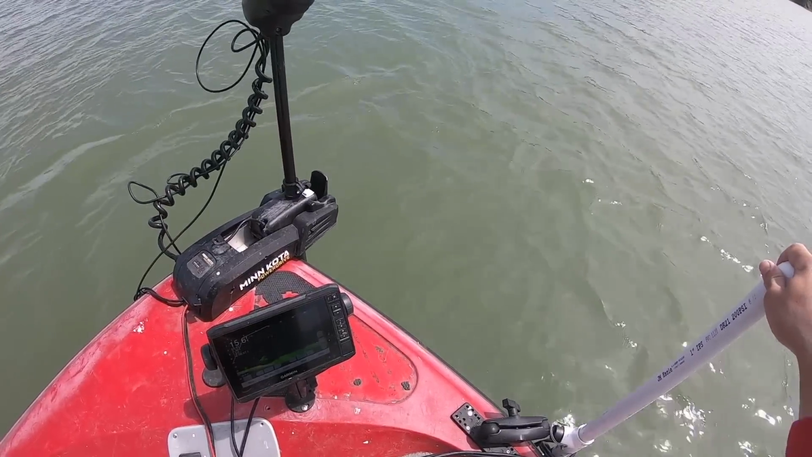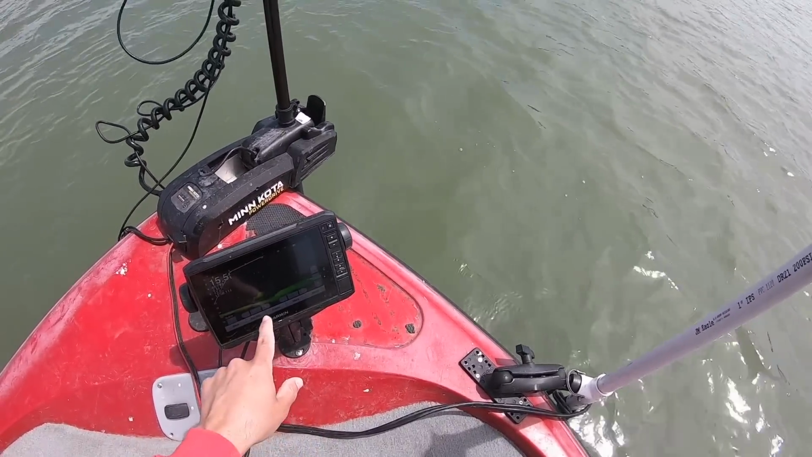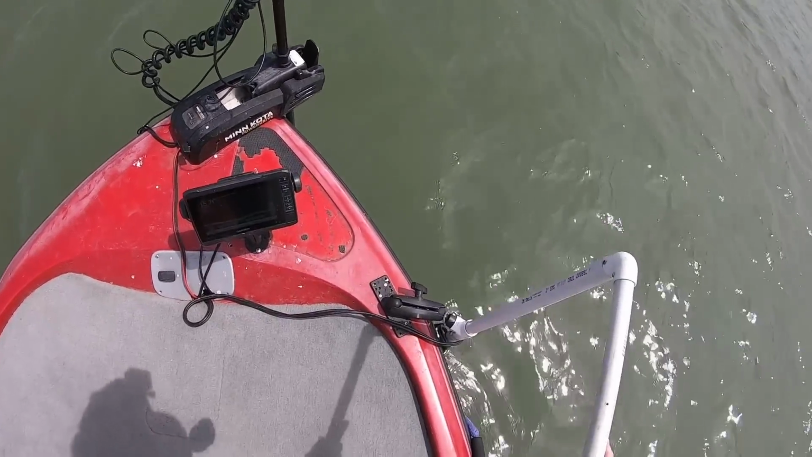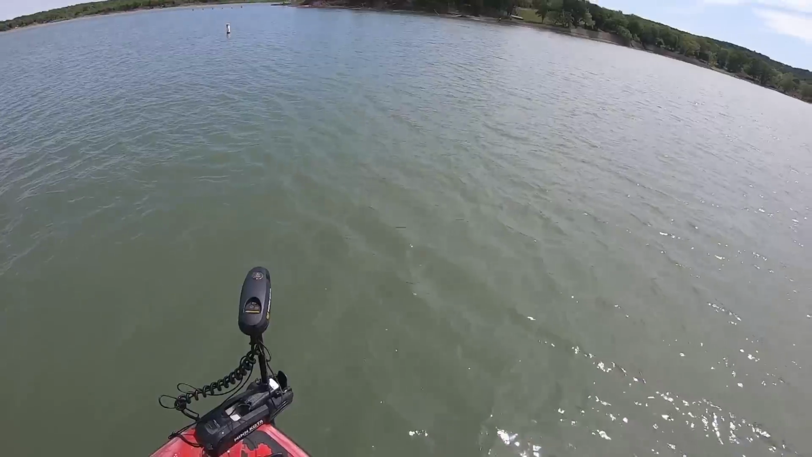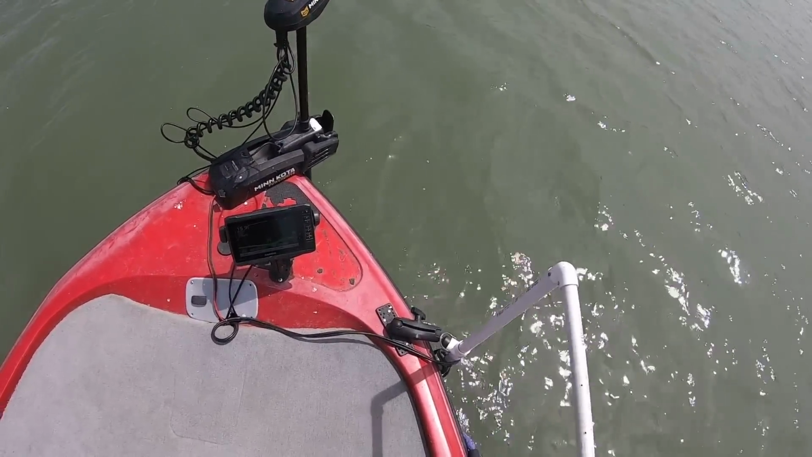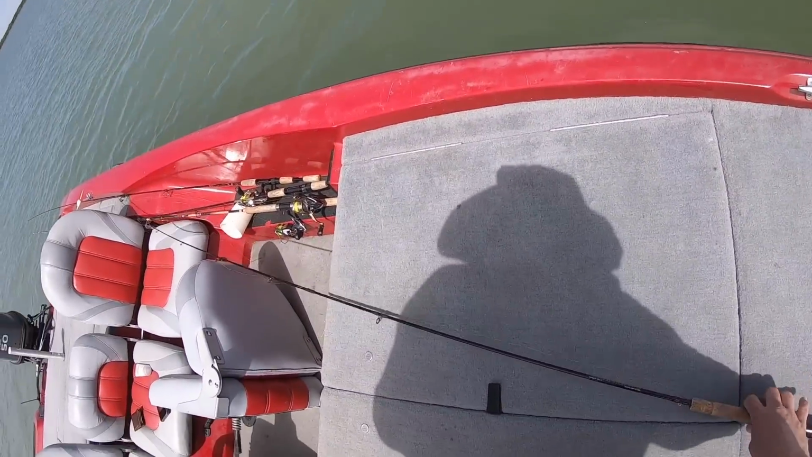Yeah, that one looks kind of interesting. You see, this one's got almost like a bushy kind of area. I don't know if that's fresh or what, but the spot lock's gonna be all over the place, and I really can't tell if there's any fish in there or not. But we're gonna drop on it. Let's drop on it real quick, y'all.